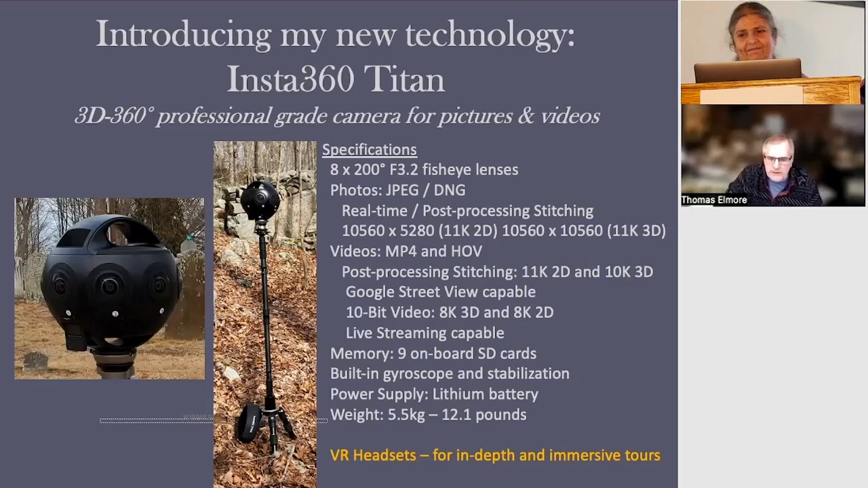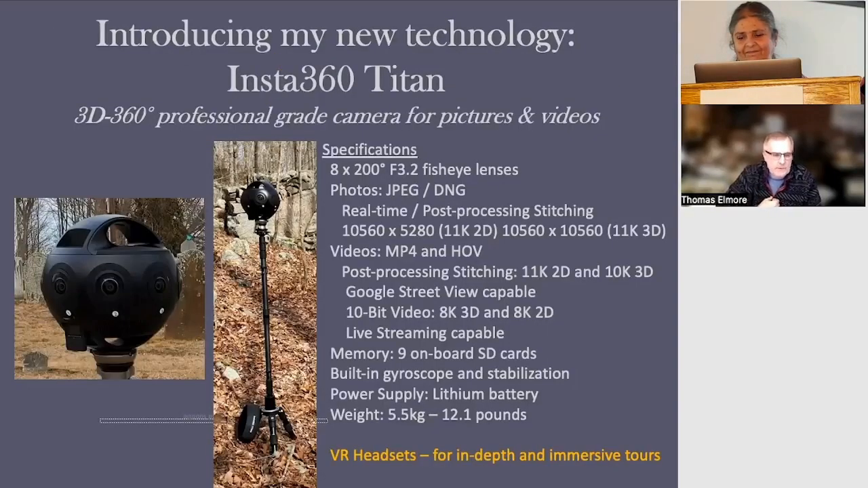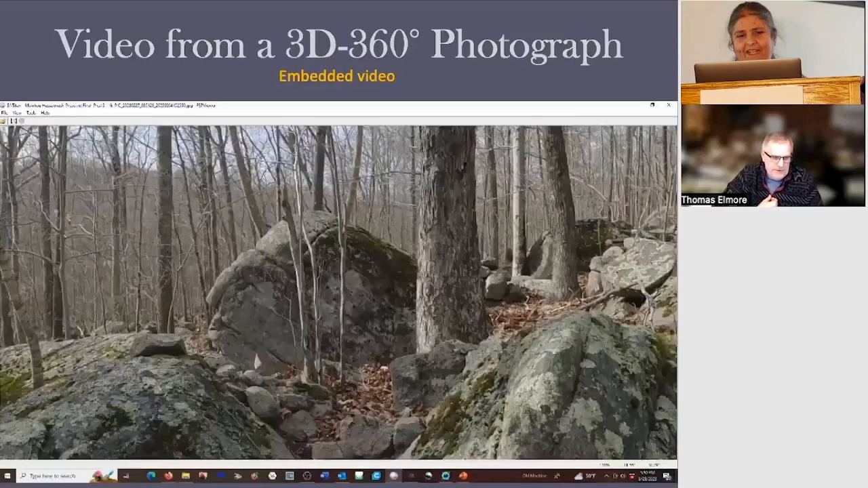But what's really interesting is I can set this up to upload to Google Street View and have it be on Google for Street View investigations. But also it's ideal for VR headsets, in-depth and immersive tours. And that's what the camera looks like.